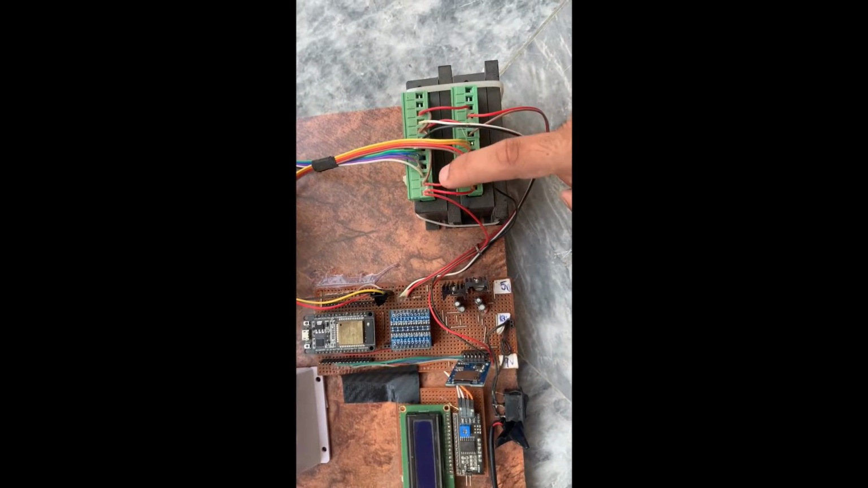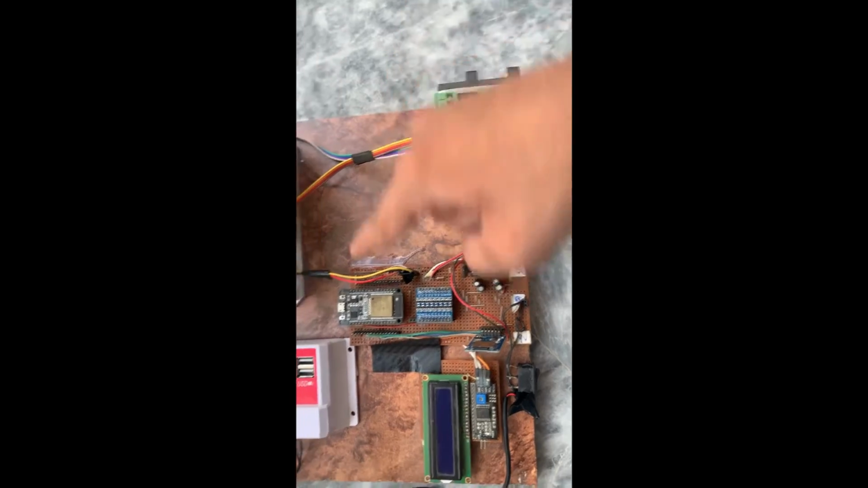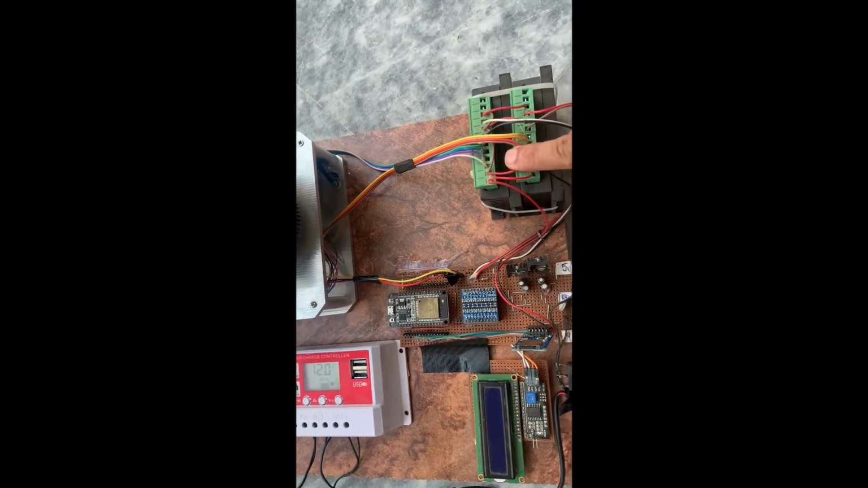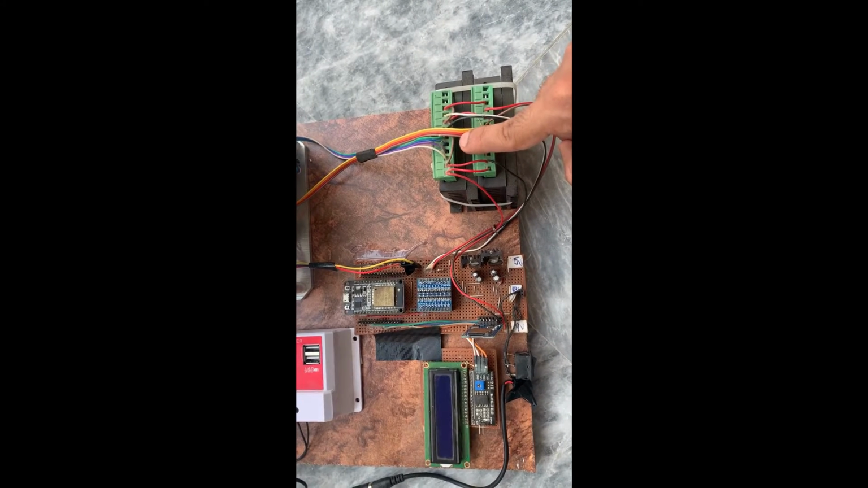On the right side of the circuit board, there are two microstepper drivers interfaced with the microcontroller through which both motors are connected. We used these drivers to achieve microstepping as it was the fundamental requirement for our project.